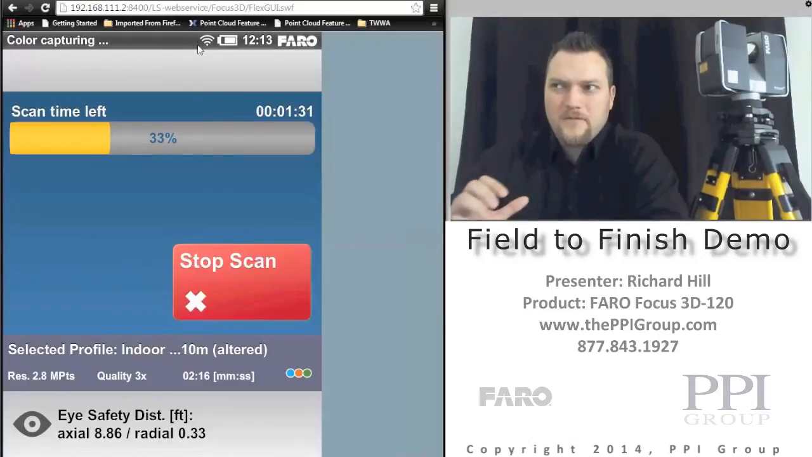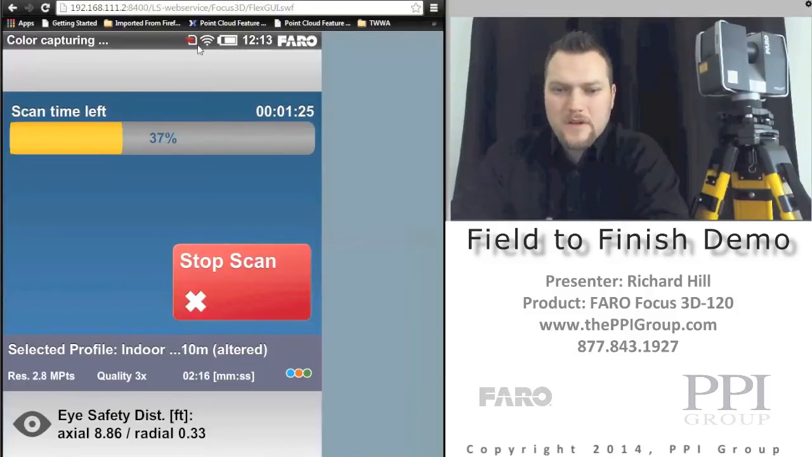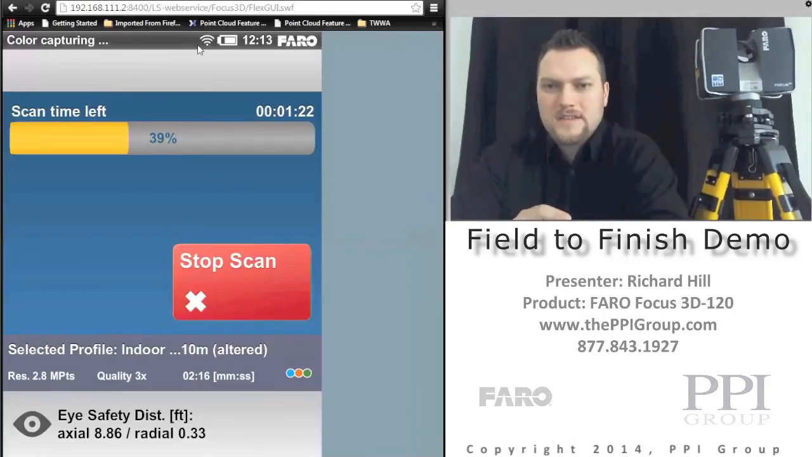So once it's done collecting a full dome of scan data, it then goes through and starts taking the imagery, and it actually will collect a full dome of imagery as well. So each one of the images, it actually rotates. You can see the mirror moving here, but it'll actually take several images and stitch them all together to create a full dome.